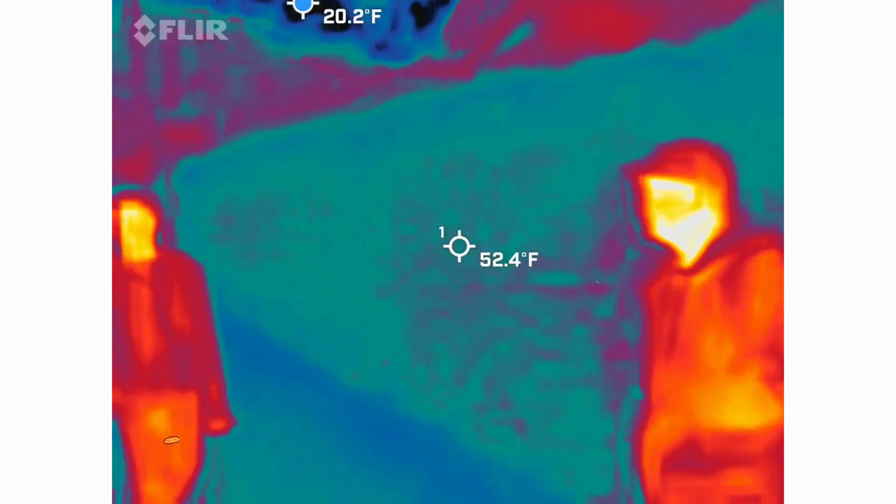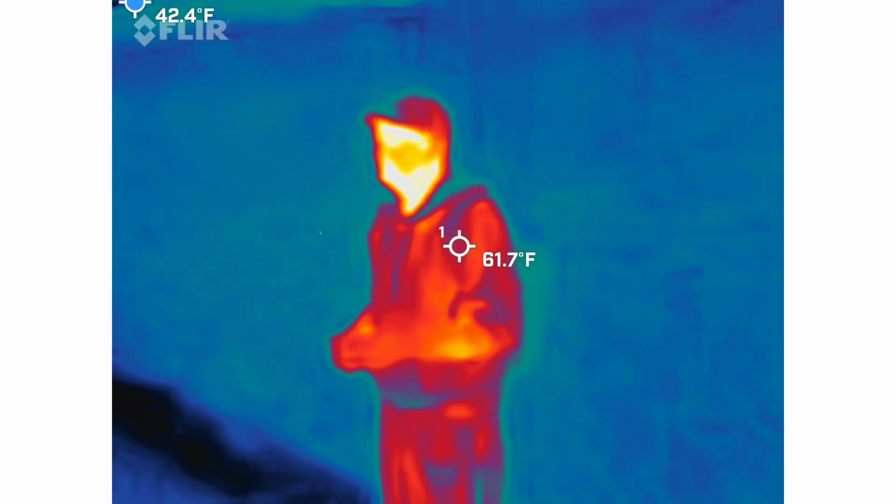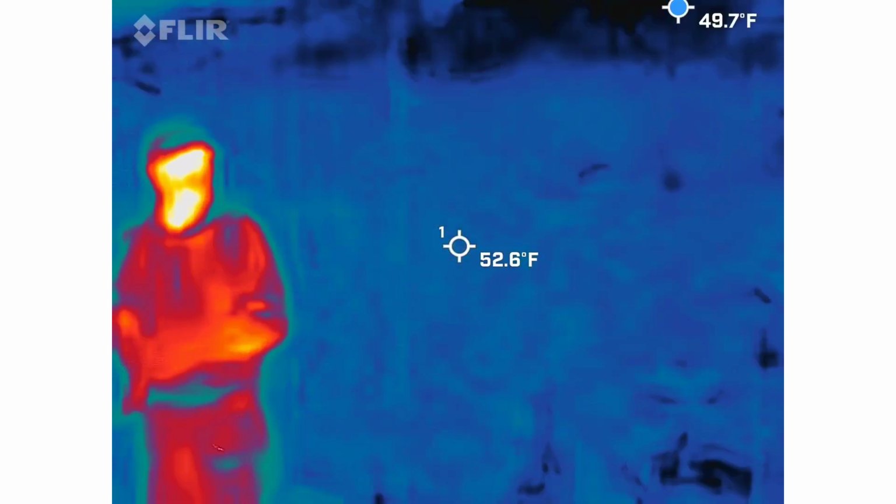It said behind. Wow, an average of 65. Lines for the restroom.